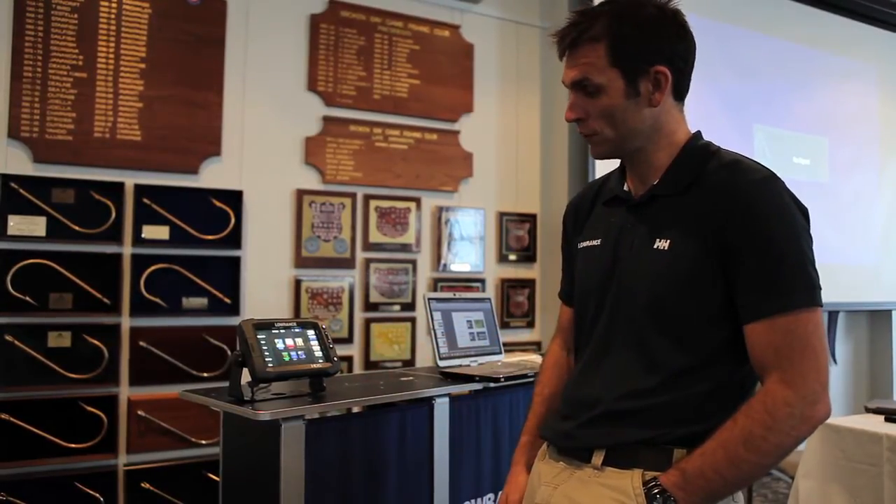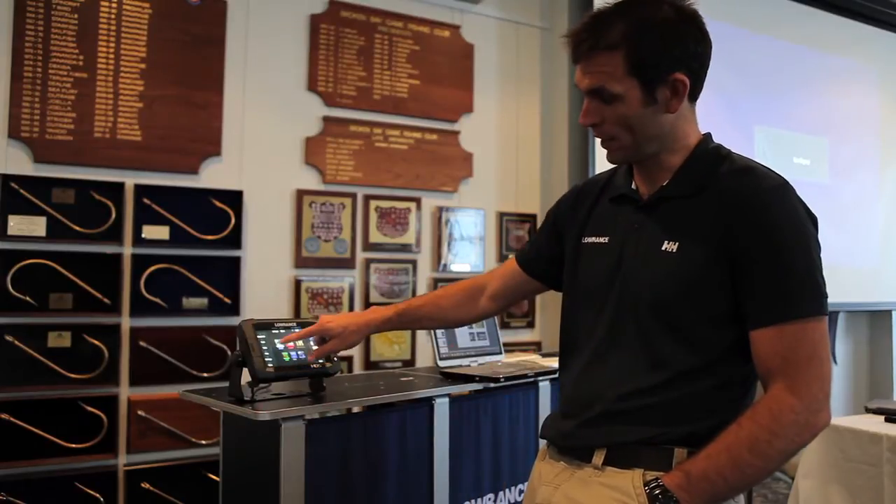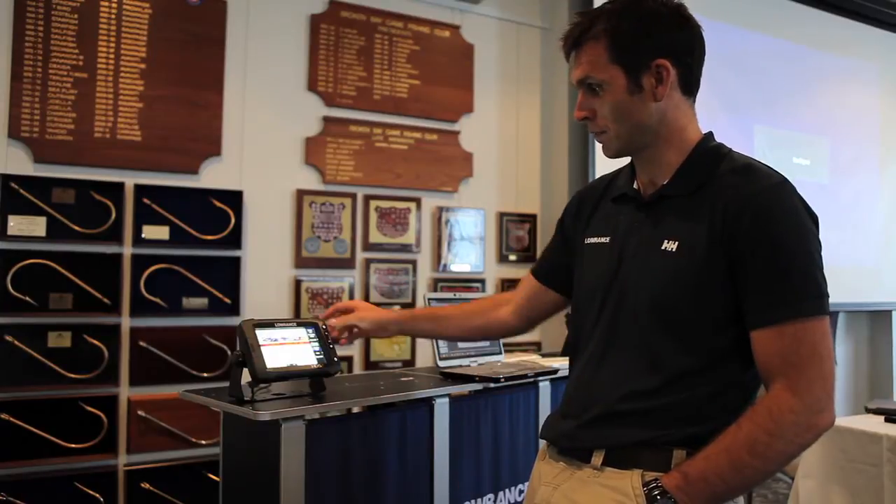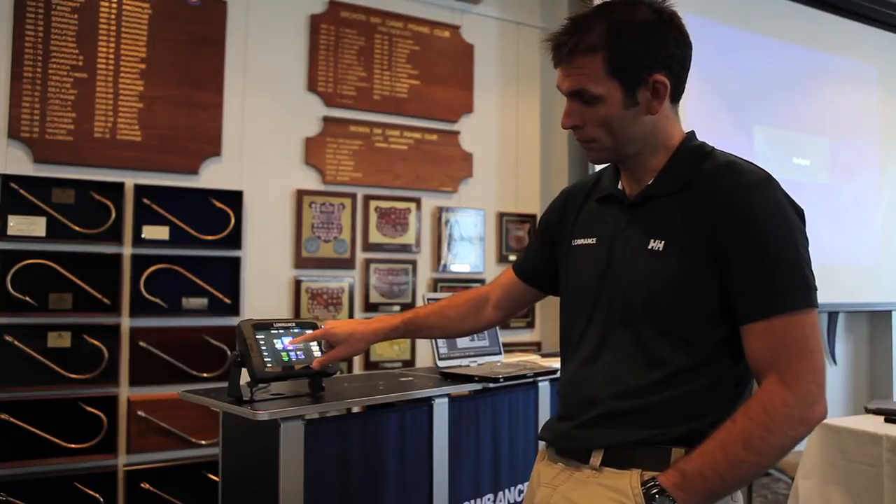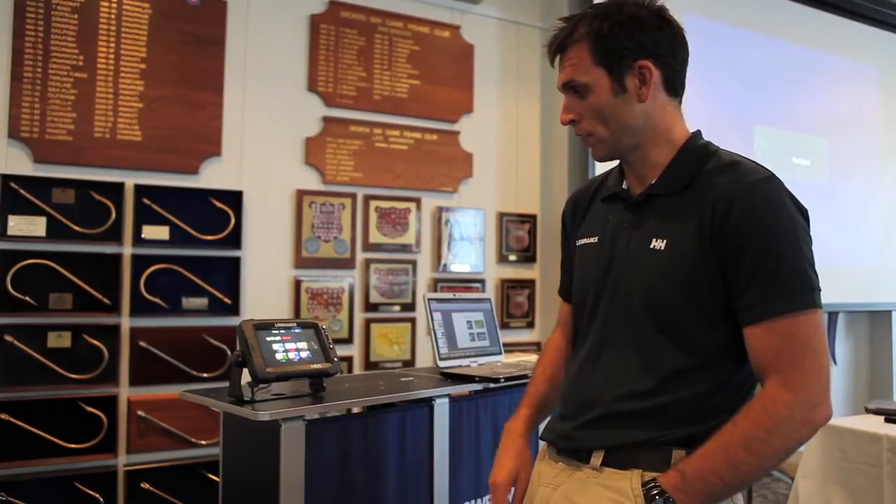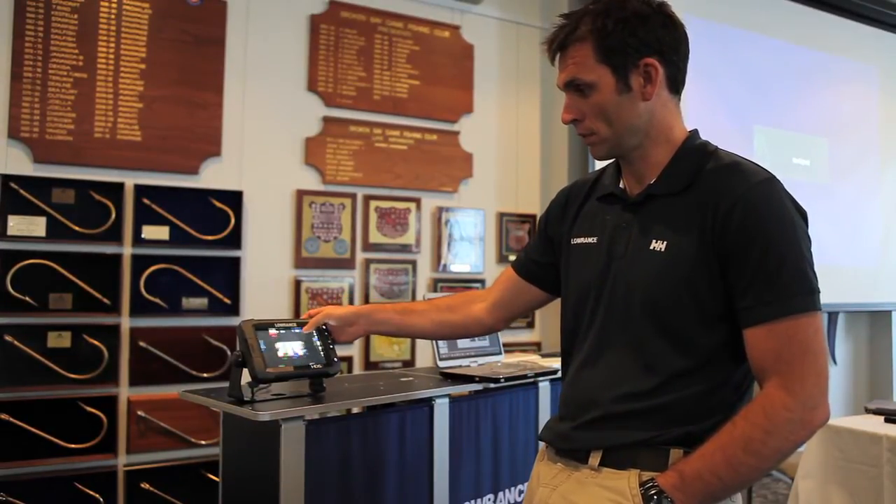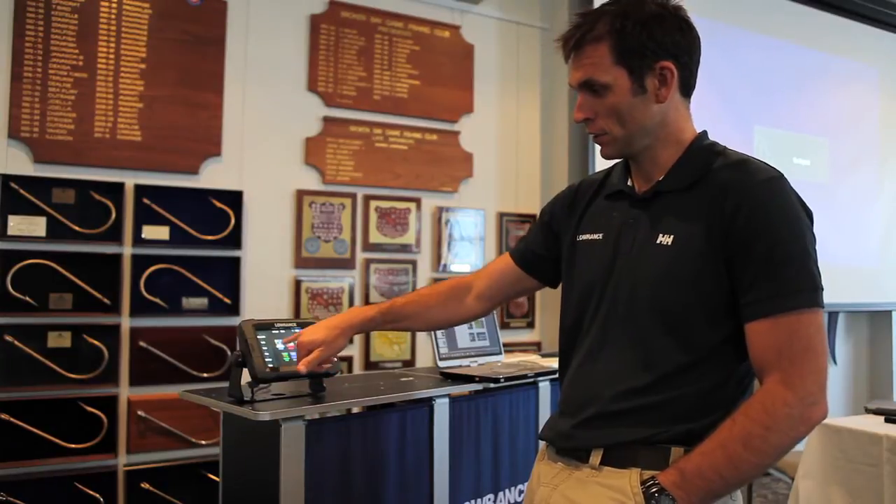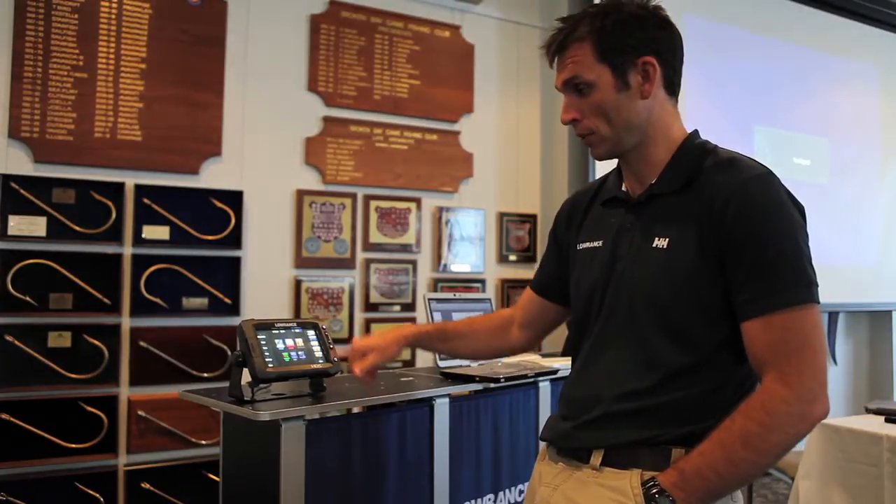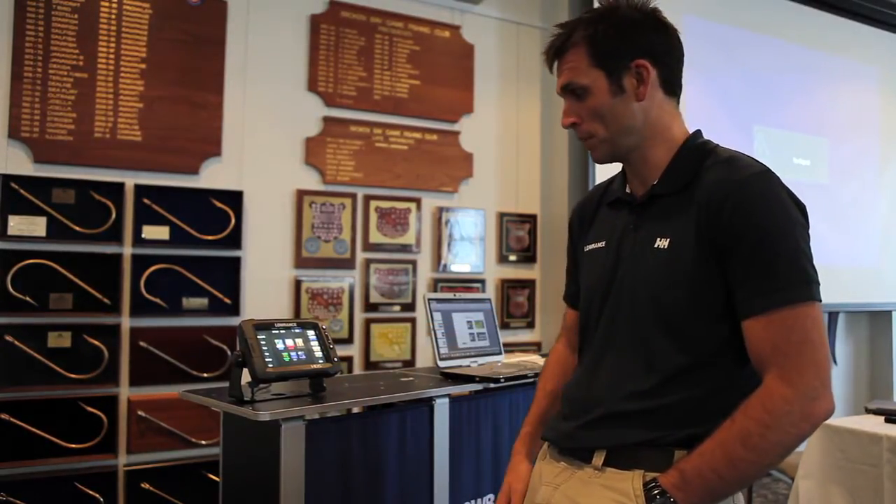Pretty straightforward to use. If you want to see a chart, you hit a chart. If you want to hit a sonar, you hit a sonar. If you want to do split screens, you just push and hold, and it gives you a combination of the button you just hit plus all the other modules which are plugged into it. So in this case here we have chart, sonar, structure, radar, steer and info. But if I didn't have the radar or the structure plugged in, for example, those wouldn't appear.